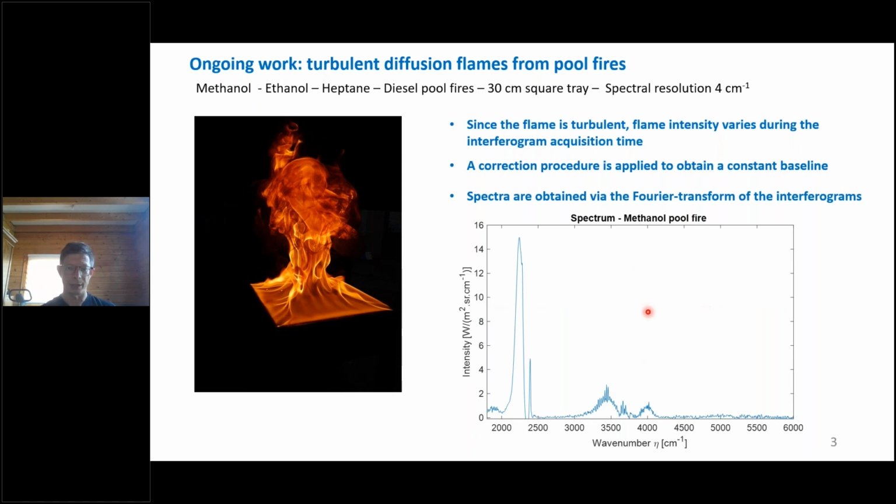In this figure, we find again the characteristic spectrum obtained by the emission of the CO2, the strong emission peak here, which is attenuated in its middle by the CO2 absorption in the atmosphere, and here the emission by the H2O. And this spectrum corresponds to a methanol pool fire. Methanol produces a flame which has almost no soot.